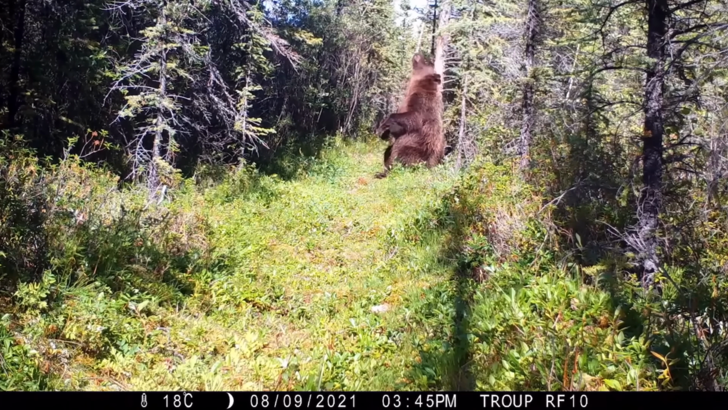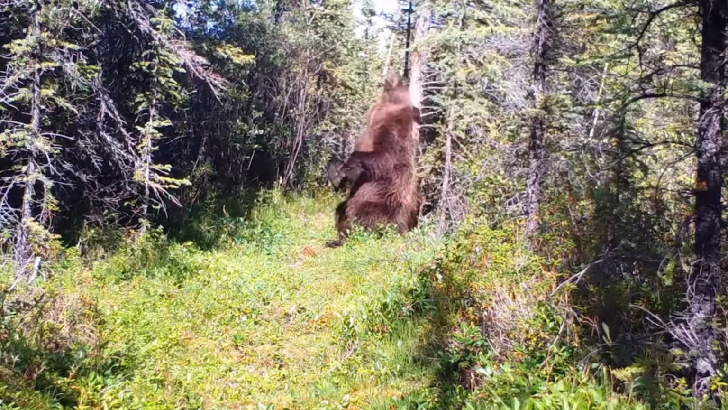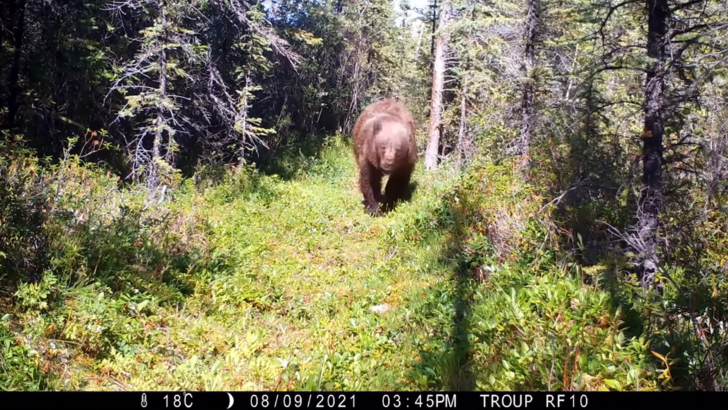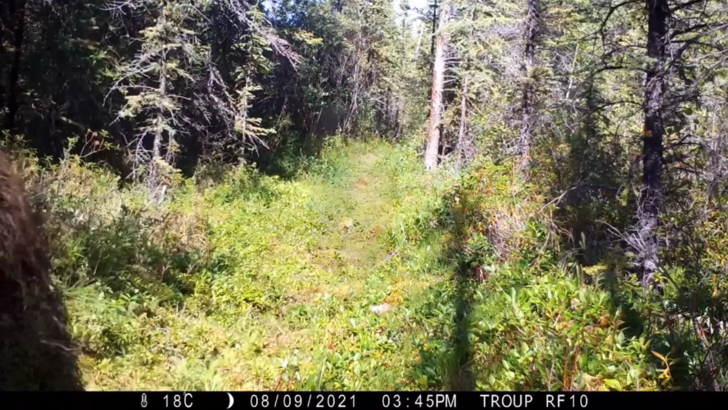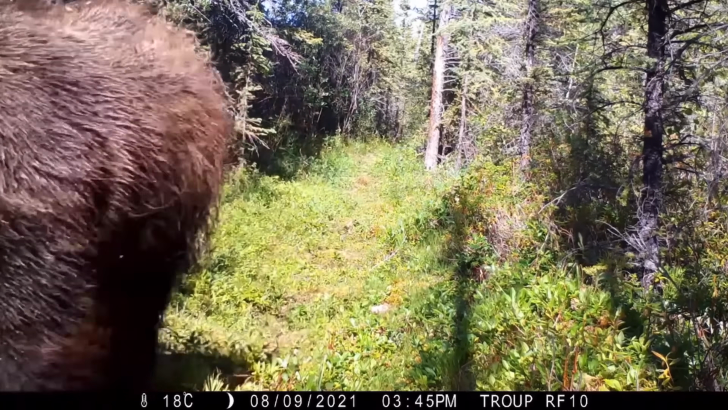A bear is momentarily seen scratching its back on a tree. Suddenly it stops doing this and charges right towards the trail camera. But luckily it runs right past, sparing the trail camera's life and allowing us to see this breathtaking footage. You can really see how big these bears can get from this footage. I mean, this one is absolutely massive. This is definitely not a bear that you'd want to mess with.